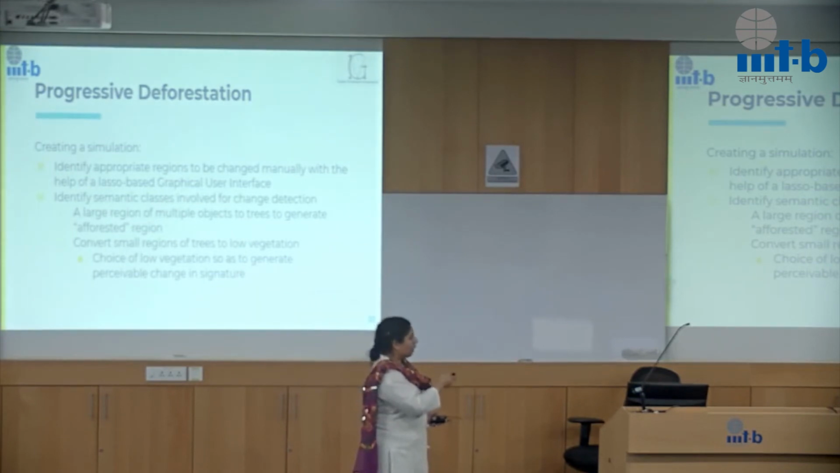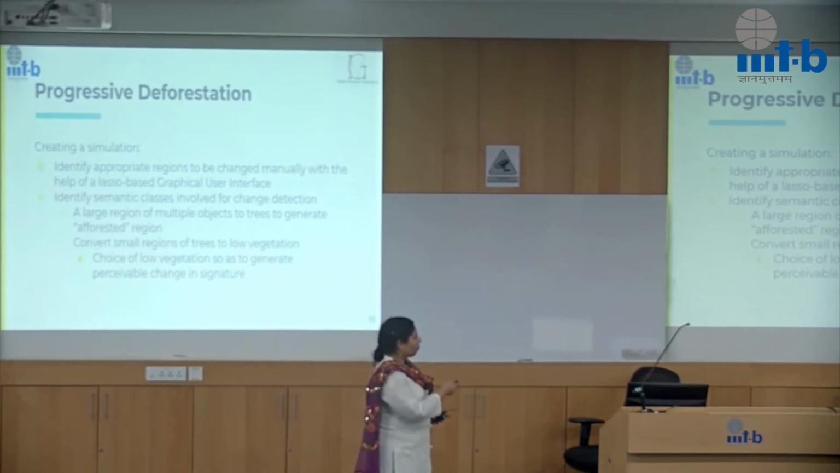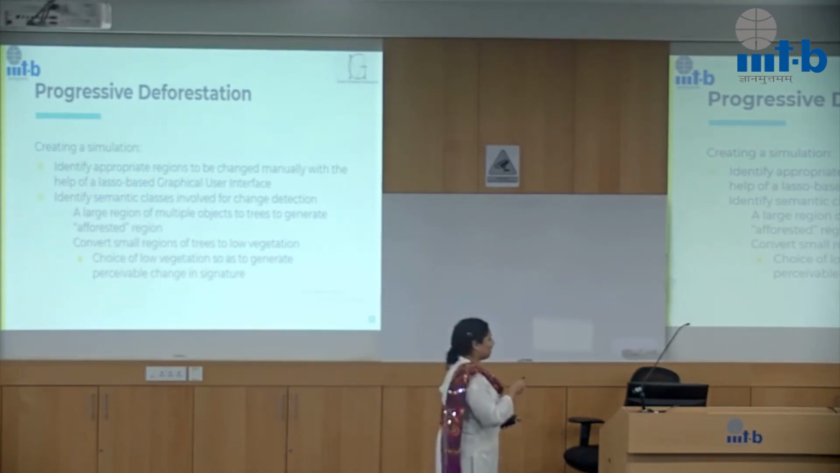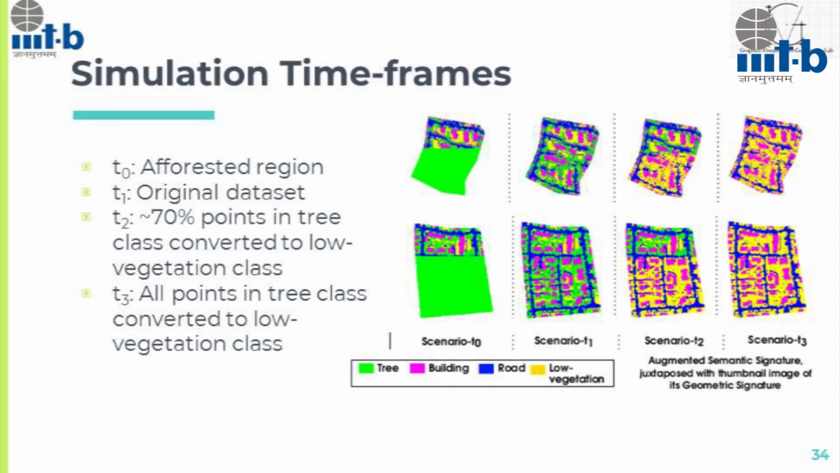So for the first cut, we collected an entire patch of region and converted everything there to trees, and then progressively from a given point set, we started removing regions and converting them from trees to low vegetation. So how did we find these regions? We used a graphical user interface, cut rectangles, and we figured out those rectangles. If there are buildings or trees, we will just convert them to low vegetation. So it was fairly manually done. So how did it look eventually? It looked something like this.